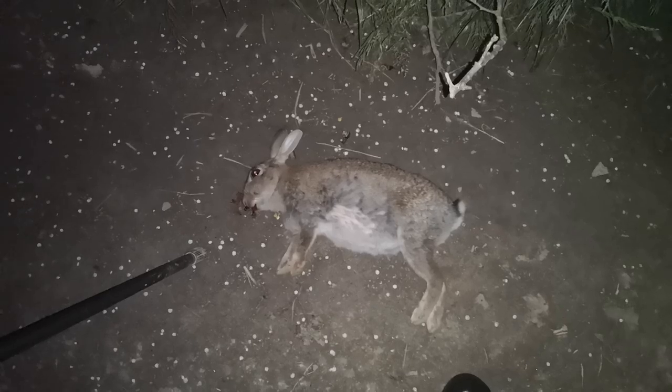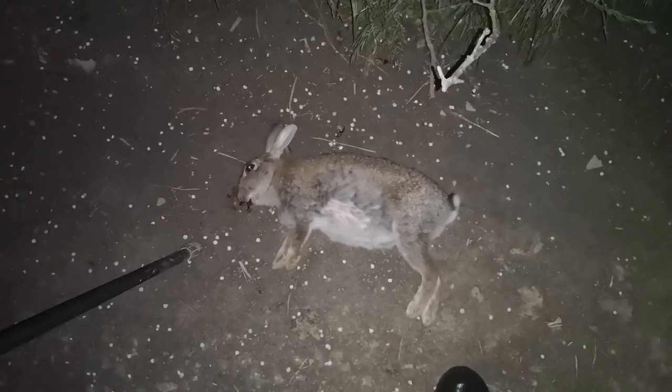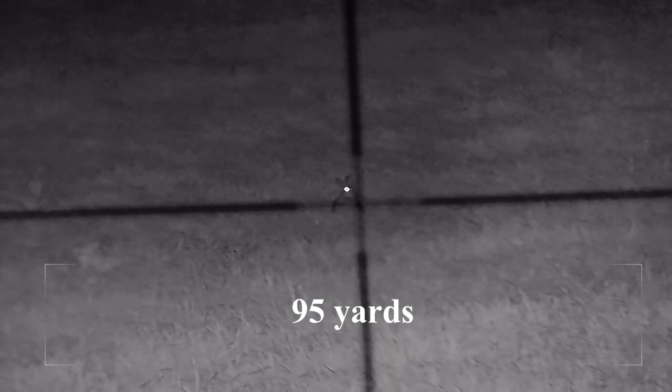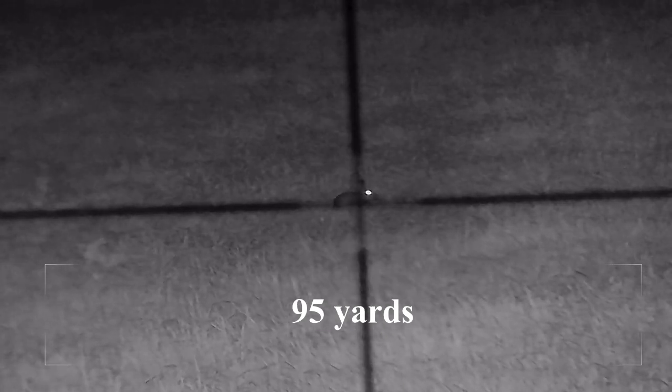On the other night. About 65 yards, that one. He's down.